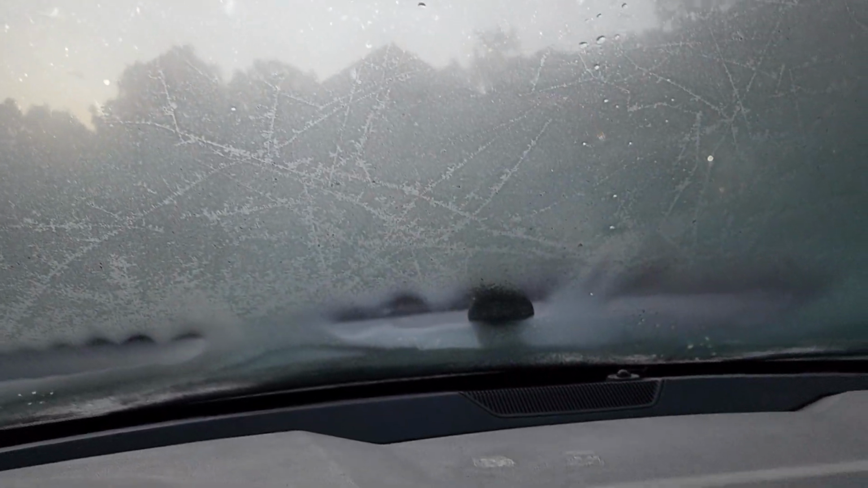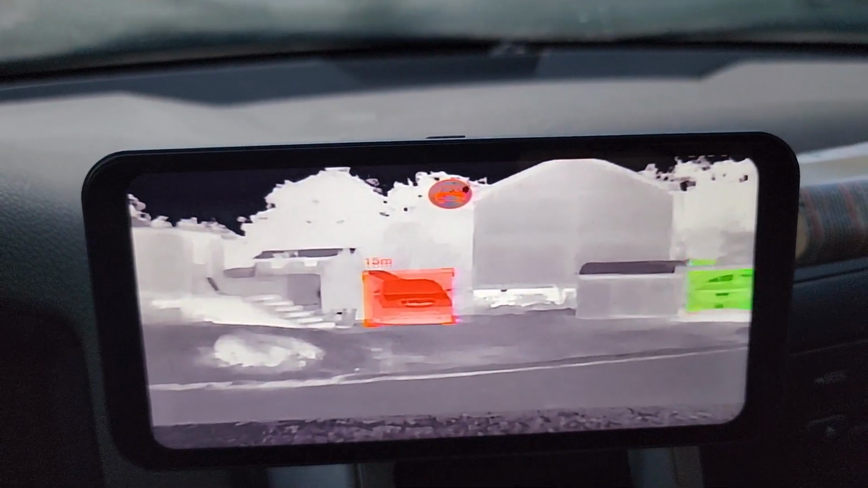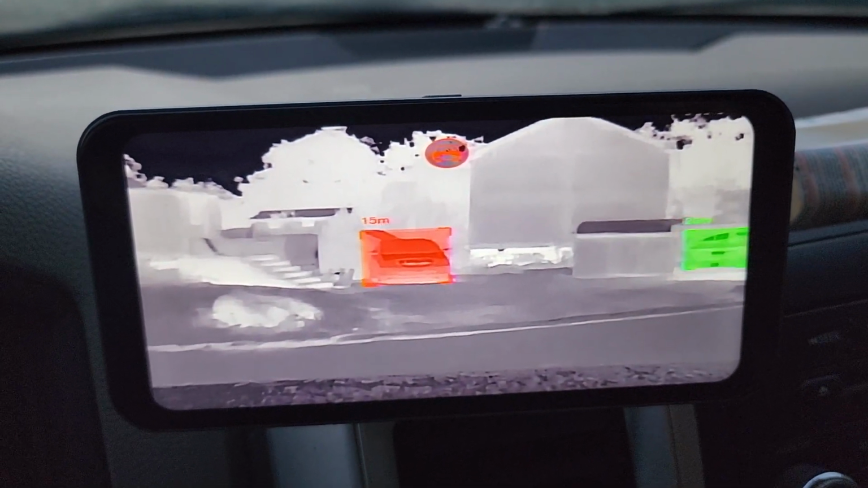Can't see out at all, but yeah, camera can still see, that's for sure.